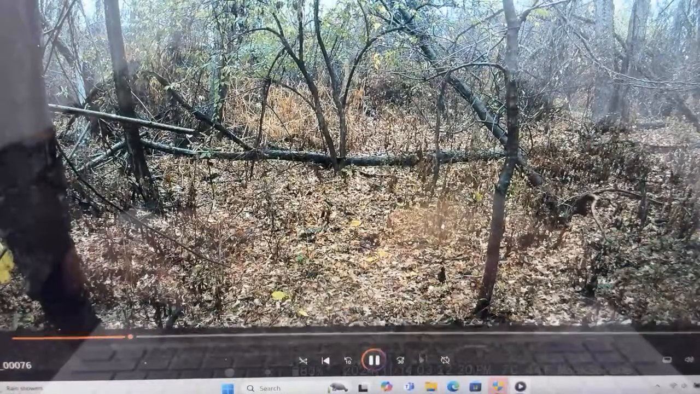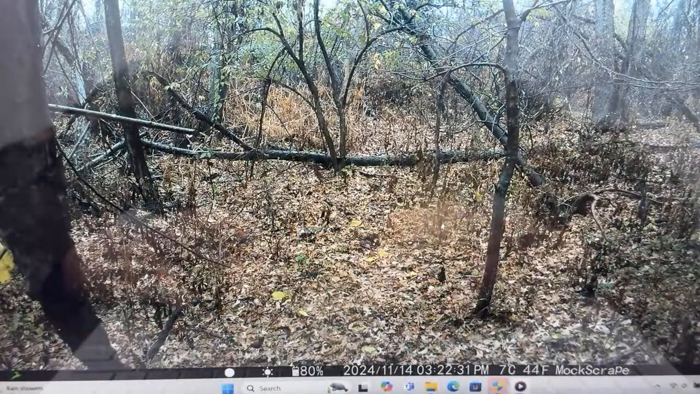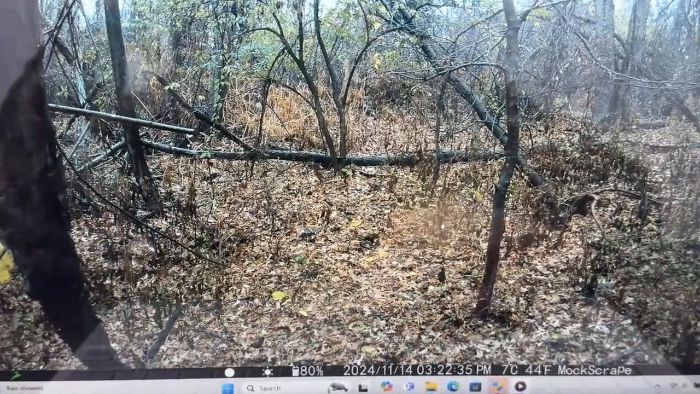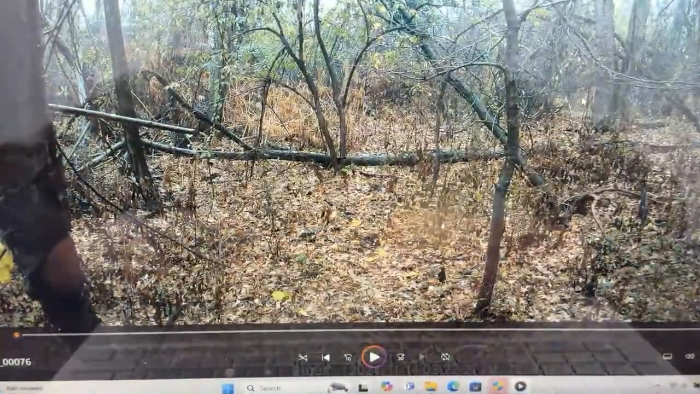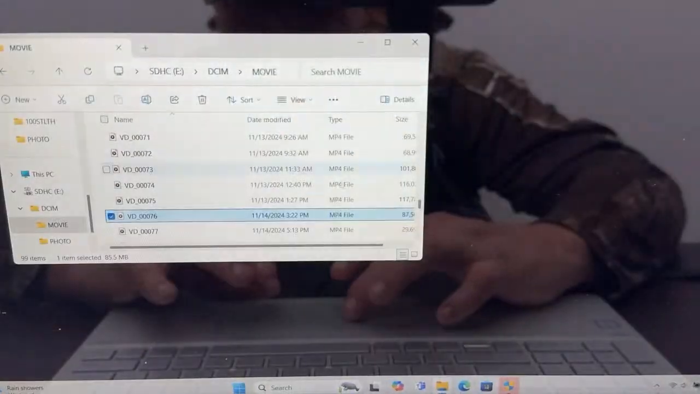So it's raining here on the 14th. It's 3:22, which is 2:22 p.m. right now, because I didn't change the camera back. There's something up in here walking around. I've seen something right up in here. Okay, let's go down to 5.